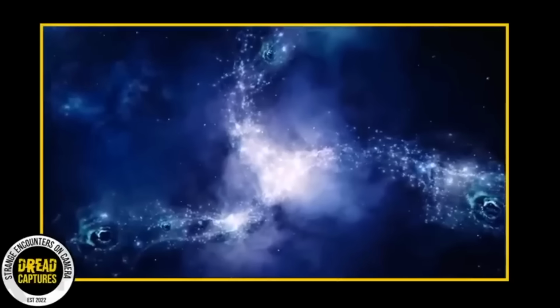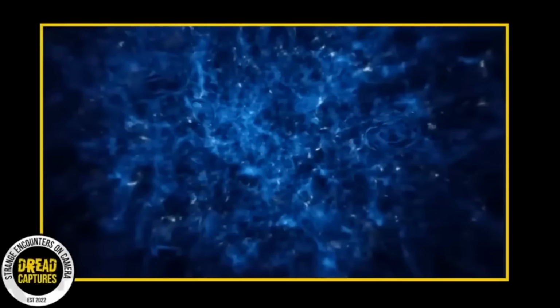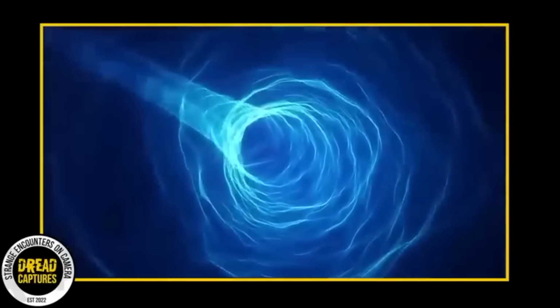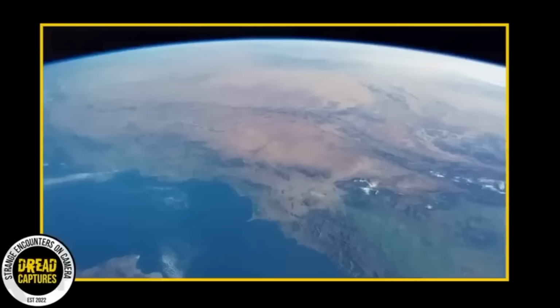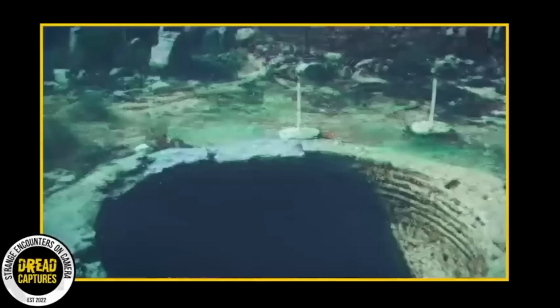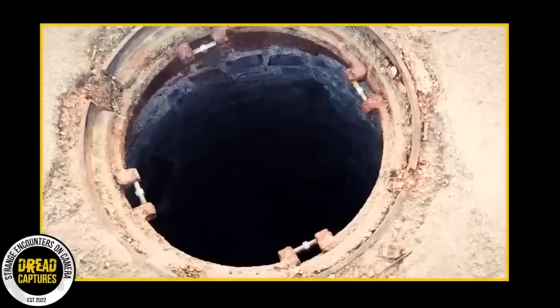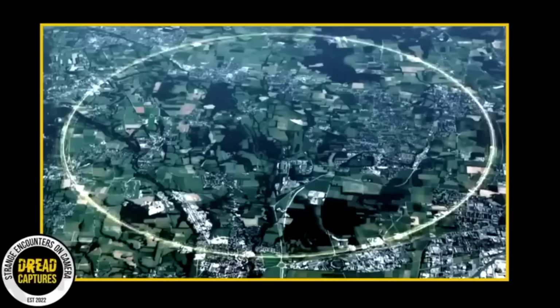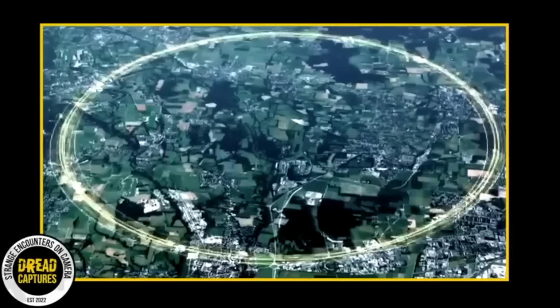Portals to different dimensions are a popular concept in science fiction and fantasy, and have many naysayers. These portals are often depicted as openings or gateways that connect our world to other realms or realities. They can take many forms, such as wormholes, black holes, or even magical doorways, which I believe you're going to see in this next clip.